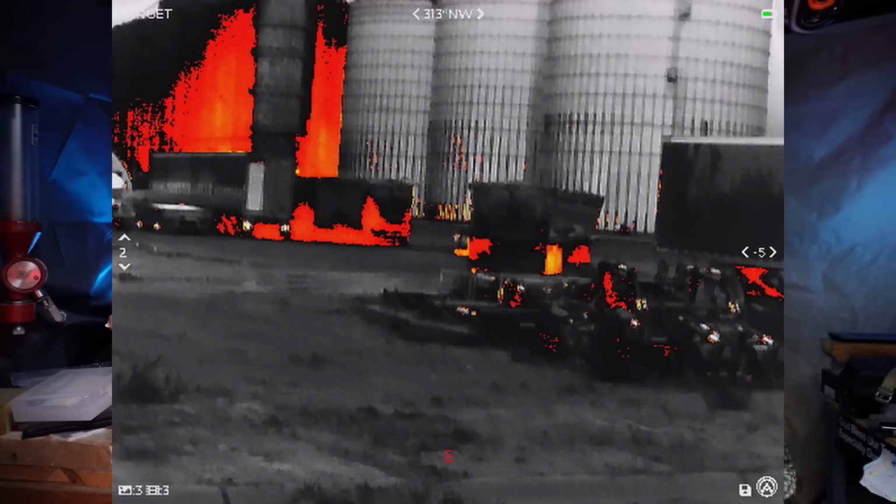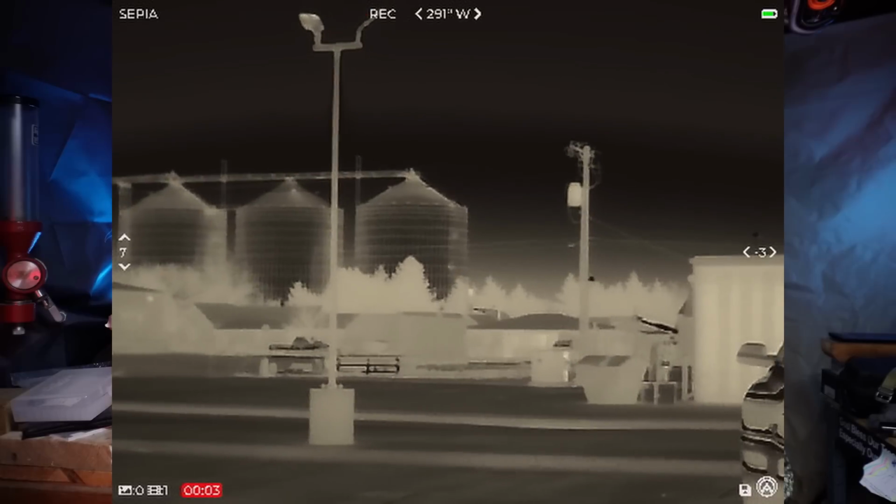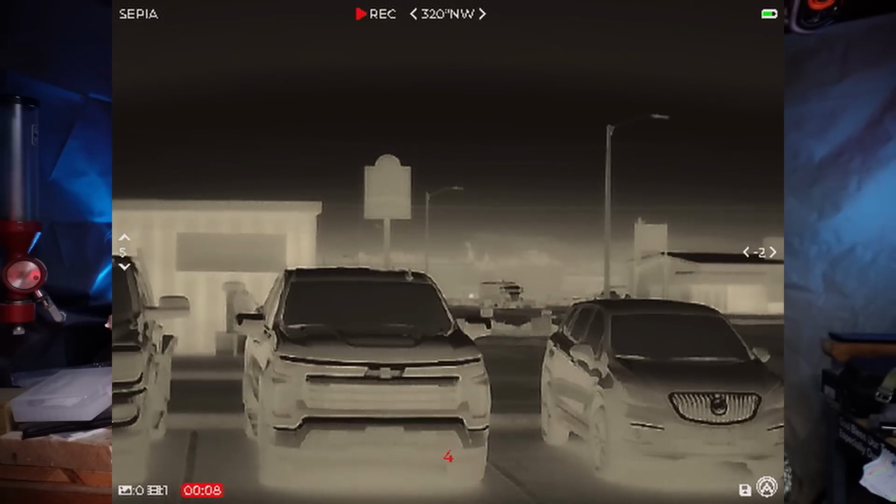Distinguishing things at a longer distance through night vision is a pain. It is incredibly hard to do. Distinguishing things at a little further distance with thermal tells you where to start looking. You can see things. And if for no other reason, buying a thermal, and I've said this before, to learn how to hide from it and defeat it is absolutely worth every penny you're going to pay for it.